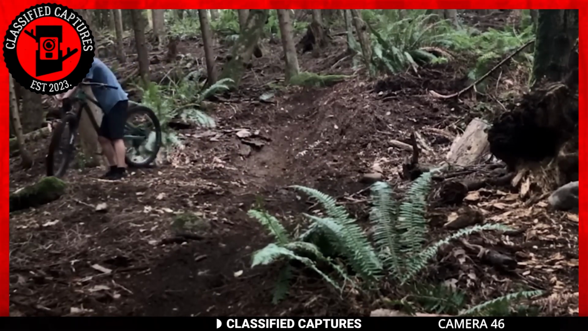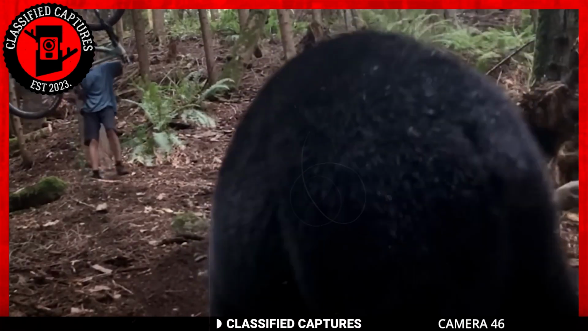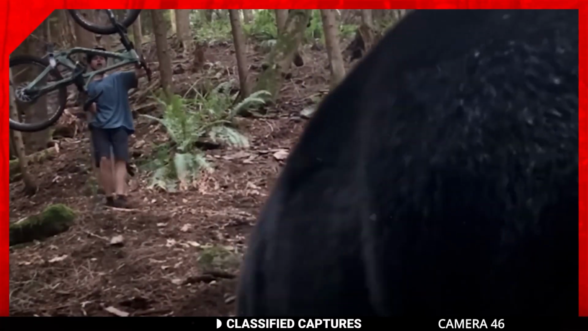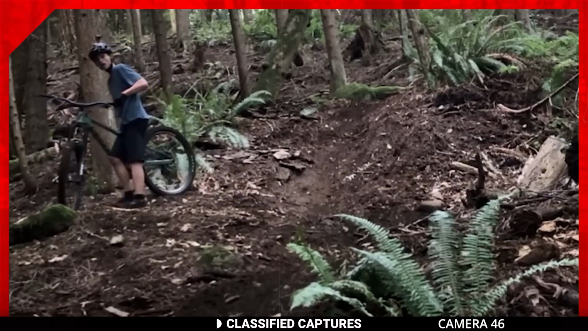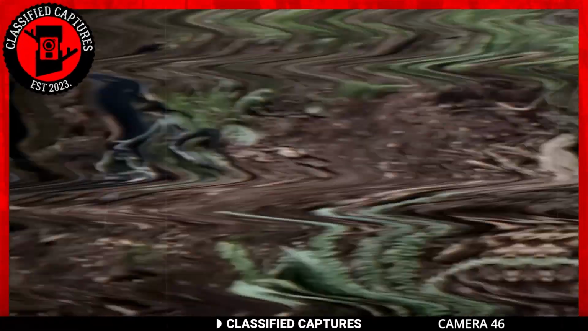It's a bear. He runs, but he doesn't retreat. Clearly, this isn't the first time he's been taught what to do when he sees a bear. He raises his bike to make himself look bigger and hits it on the ground several times to scare the predator off. The bear retreats, but still looks very interested in the young lad. The camera goes dark, but we hear the bear in the background.